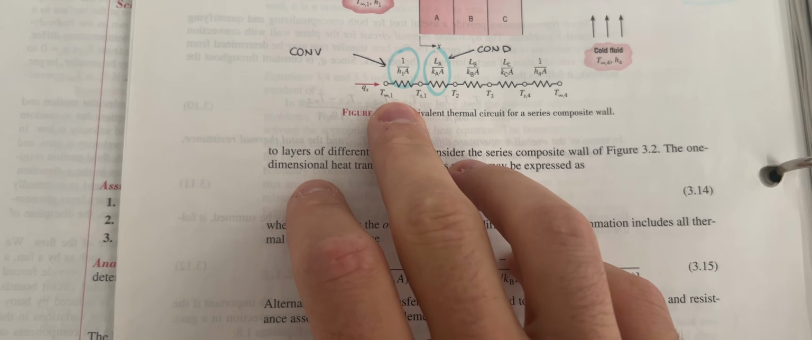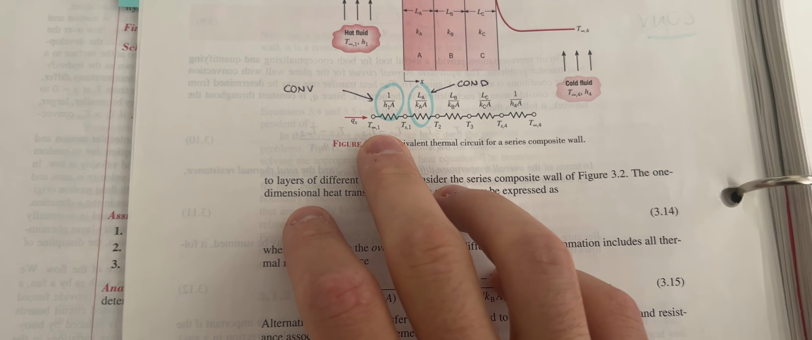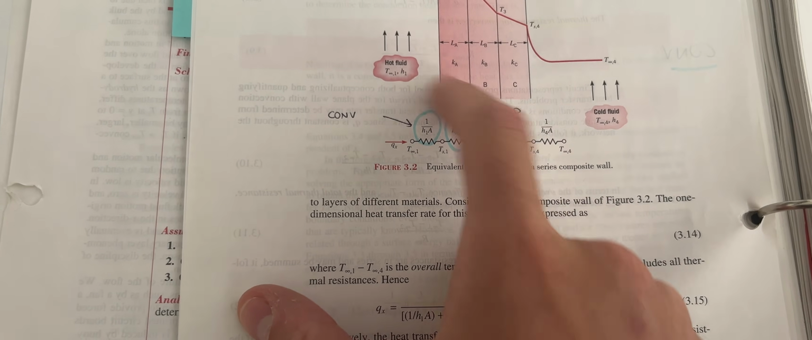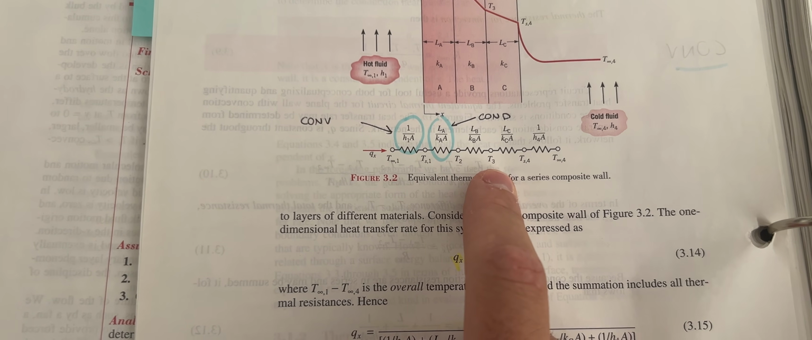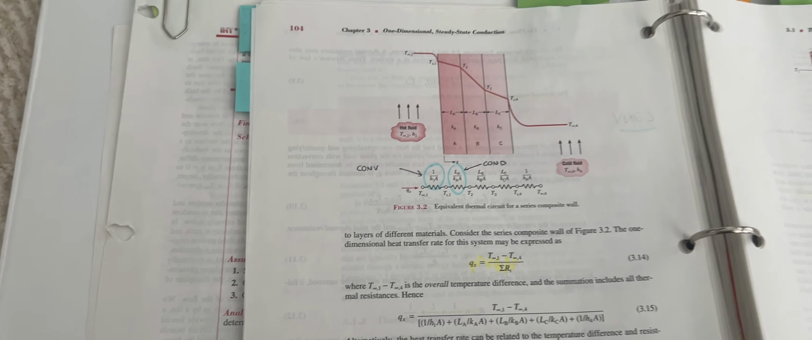And the way you would visualize this is pretty much by drawing a circuit, right? So you're gonna have direct convection between the heat source and your conductive material, and then conduction is what's gonna transfer the heat directly through the material, and then it's finally gonna go again to convection to the ambient air. So air is a very good insulator and heat has a hard time traveling to it, obviously. So that's what you're seeing, right?